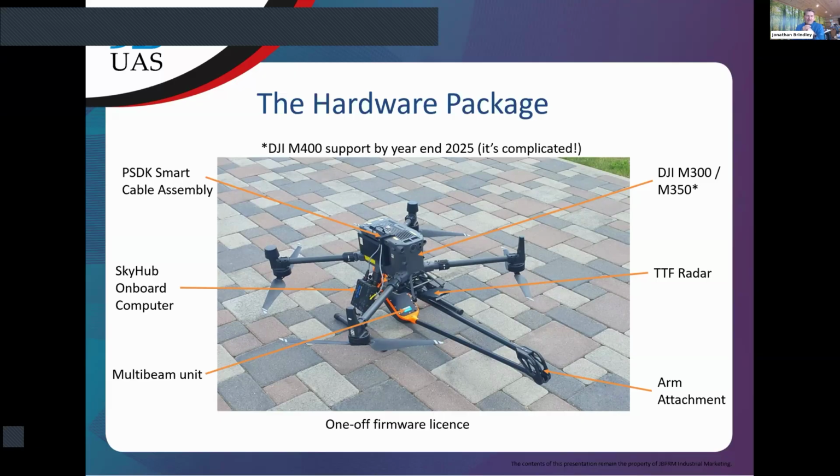We've got the multi-beam unit, which obviously you can see there, which we're calling the head. We have an arm attachment, and you can see that arm attachment. And we have a true terrain following radar, which we will talk about a bit later. But the true terrain following radar is essential for keeping the drone at the right height above the water. And obviously, I've got here a drone as part of the hardware package.